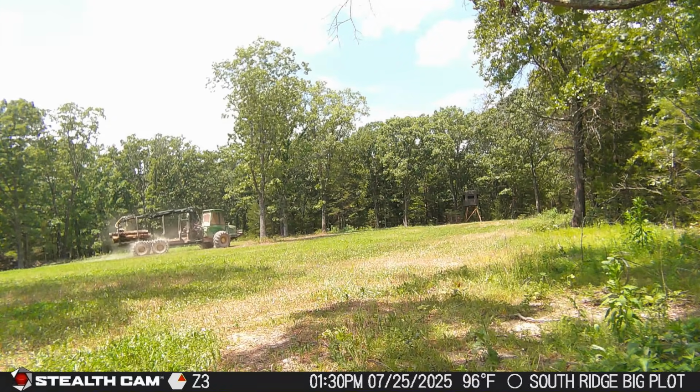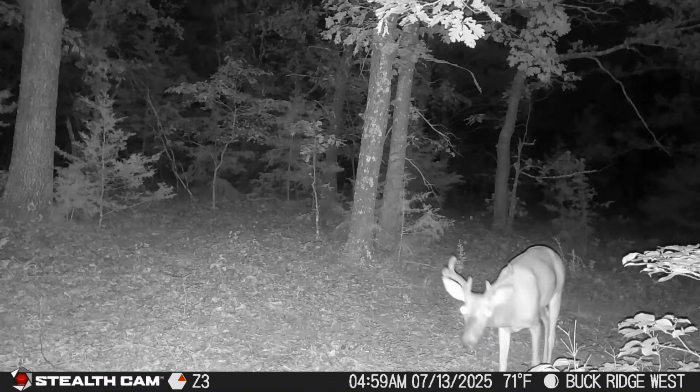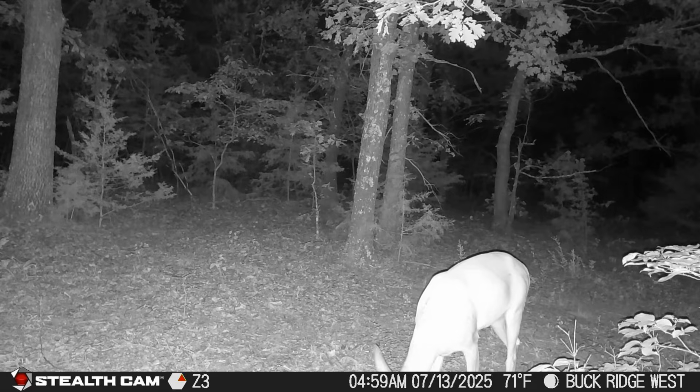But interestingly enough, this south big plot is where they're logging right now. So they're hauling logging trucks in and out of there, but yet these bucks seem to still show up in this plot. They really like it. It's struggling like all of them.